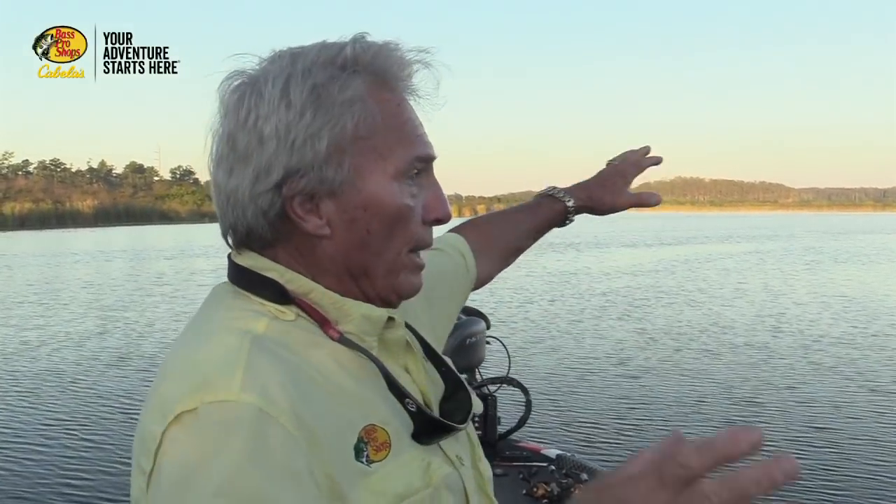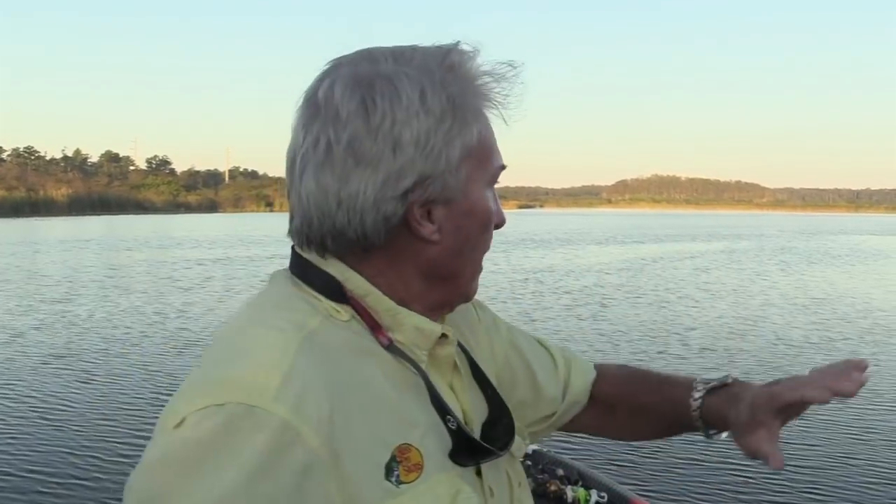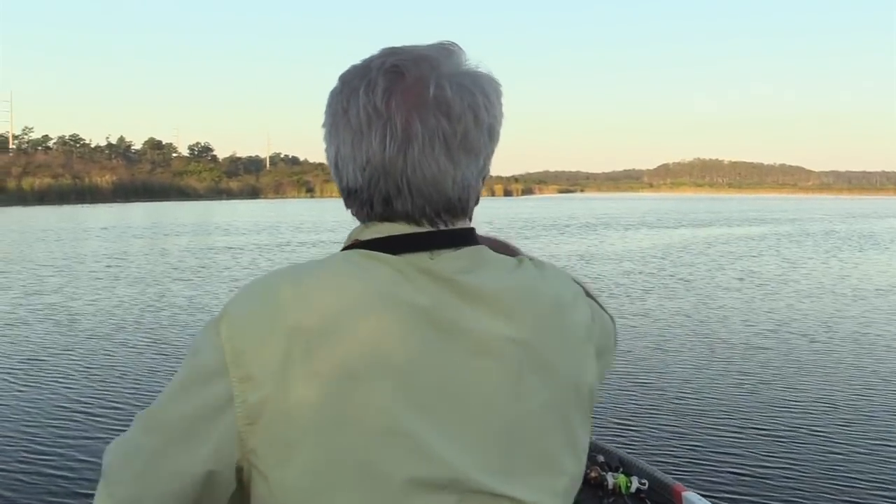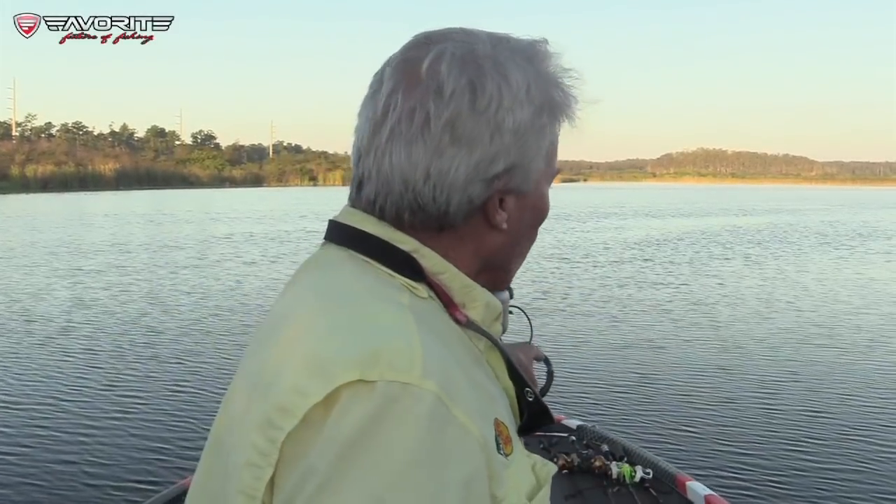This is a gravel pit, and when they dug this lake, there's a big ridge right out there that I know of. There's another big ridge over there. There's a ridge down the center, and all these ridges have drop-offs to them. And so I'll go along with the active target, and I'm going to try to scan with the trolling motor and try to locate fish. And I have a whole variety of lures to throw.